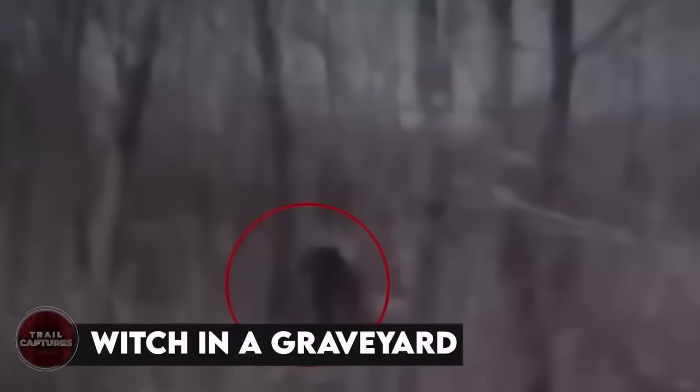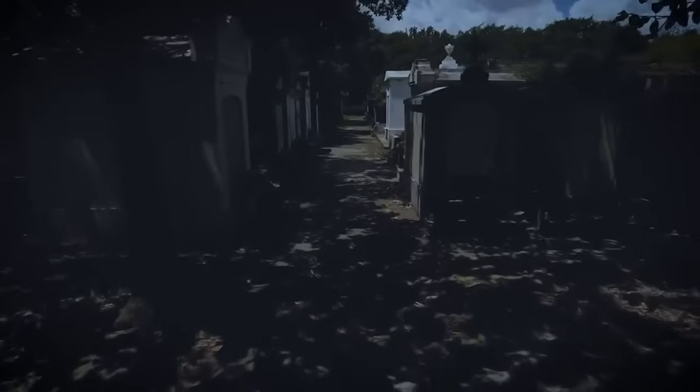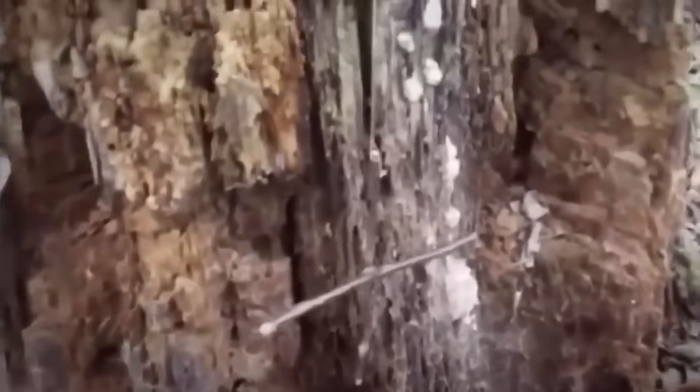Witch in a graveyard. While exploring a graveyard in Hungary, a guy who was researching ghosts and unusual artifacts came across a spooky encounter. He stumbled upon necklaces made from human teeth and an abandoned graveyard. To his surprise, he discovered a goth-looking woman, possibly a witch, hiding in the area. Instead of running away, he shouted at her, causing her to gather her things and flee. The guy tried to chase after her into the forest, but suddenly fell to the ground as if something was holding his feet down.